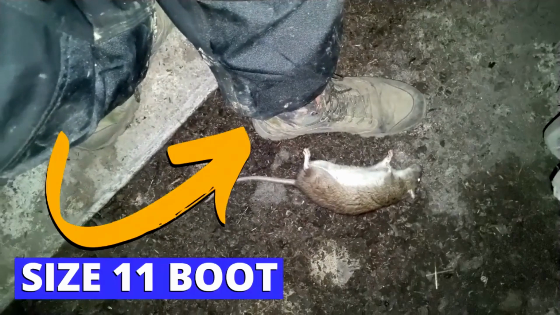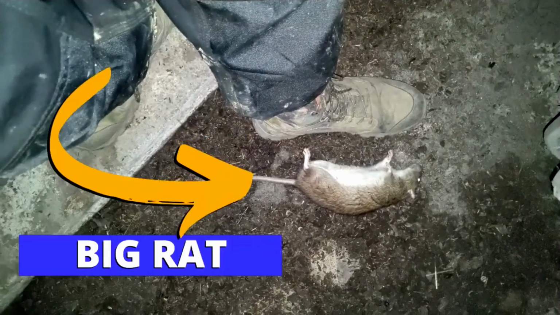Quickly scan, see there's nothing else there before I go around and pick him up. I'm going to get that one and pull the juvenile out from underneath. So I'm wearing a size 11 boot, so I think that translates into a big rat.